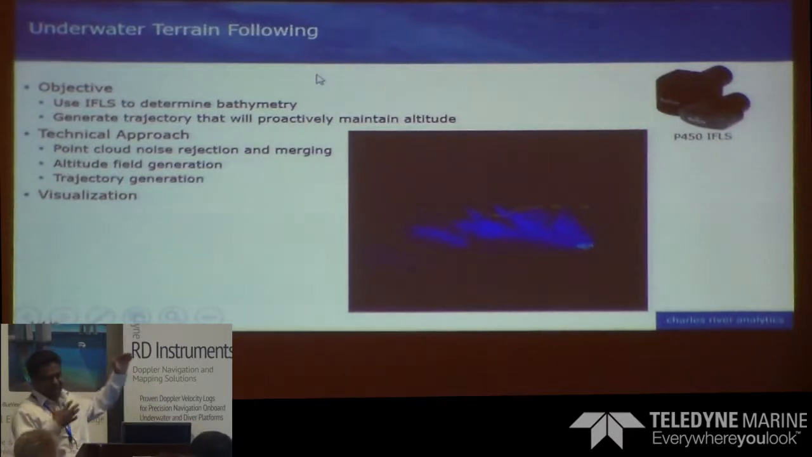Feel free to stop me. I'm just going through the products that we built on top of Teledyne, mainly the BlueView sonar systems.